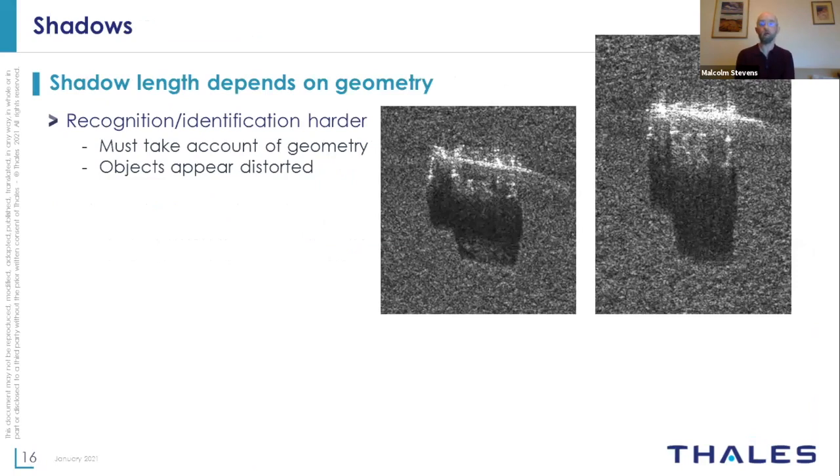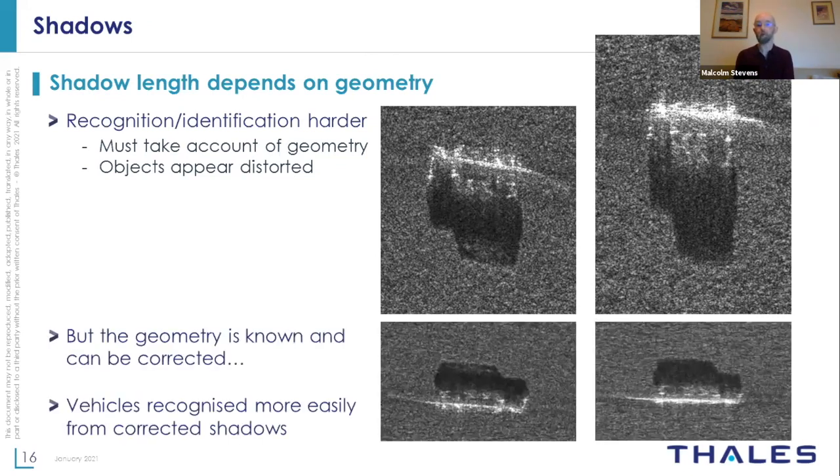The shadows depend on the geometry that you've collected the image though. If you fly higher and look down more steeply, you'll shorten the shadow. If you fly lower, you'll lengthen the shadow. Same as when you're illuminating with daylight. In the middle of the day, the shadows are shorter because the sun is higher at those times, which can make it challenging to actually recognize just from the shadow. But because we know the geometry we've collected these from, we can actually correct for that and make it look as though the shadow has the same geometry as the object that caused it. So in this case, it becomes a lot simpler to actually recognize that these actually are the same vehicle.